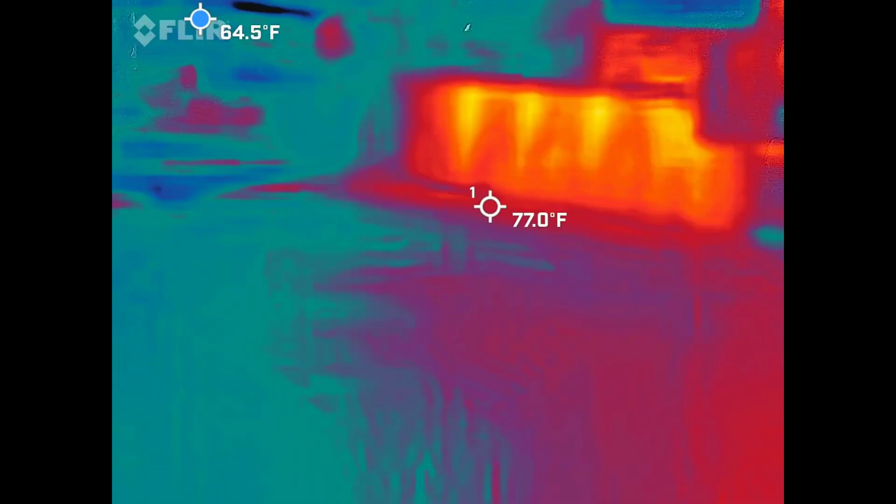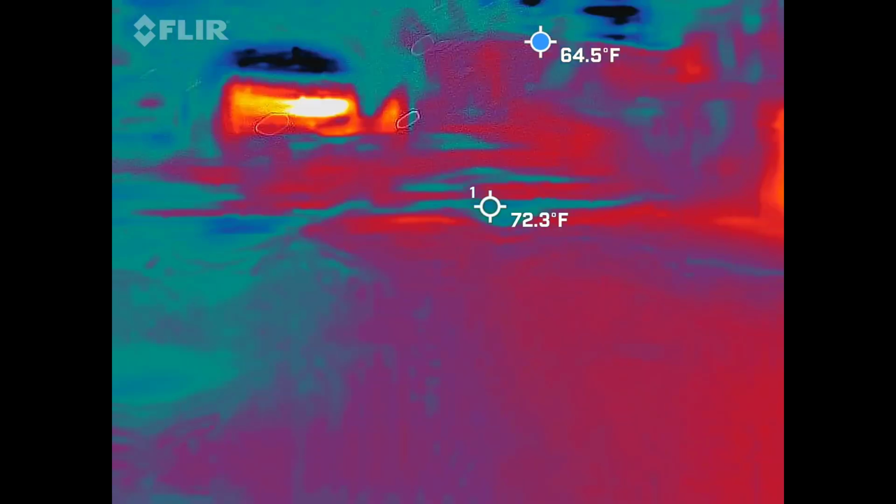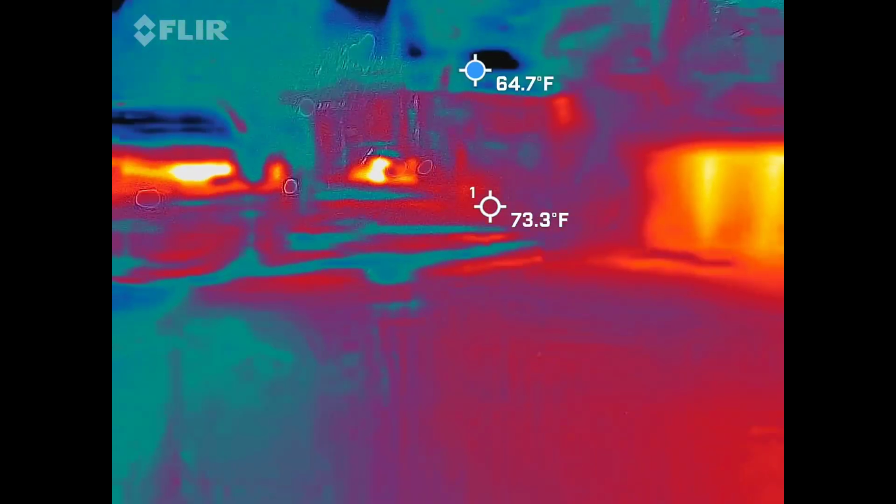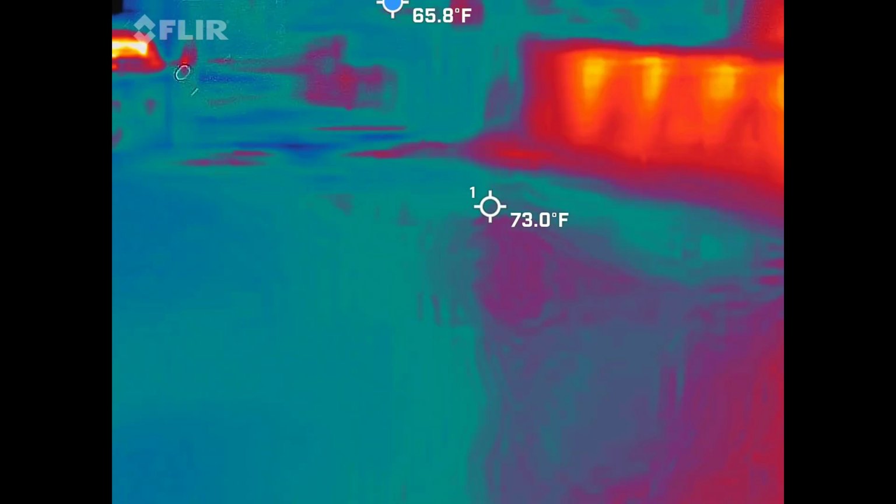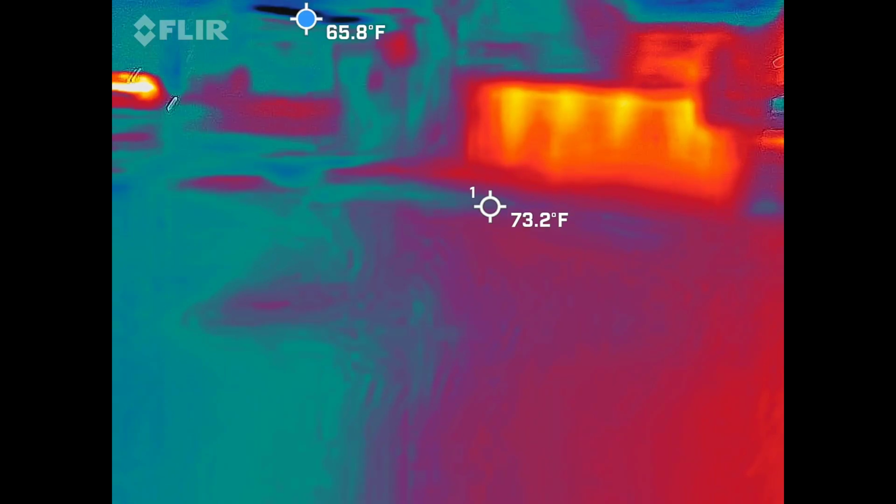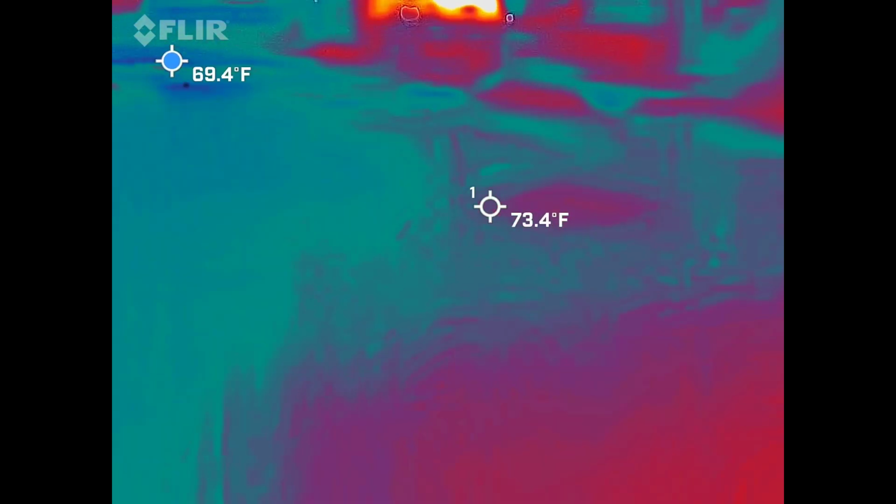Is that an orb? Is that like a reflection of his headlights, maybe? That's got to be, right? Reflection of his headlights? Oh, probably. Can you grab the guy and ask him? Well, it's moving, though.